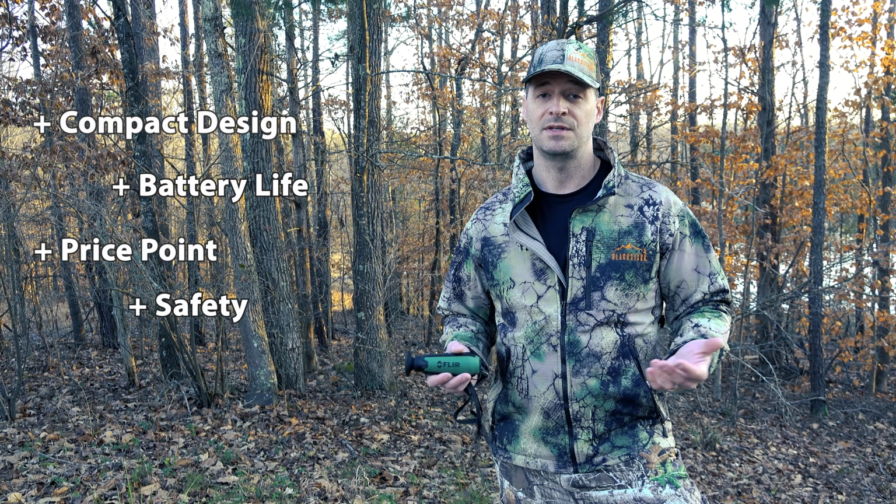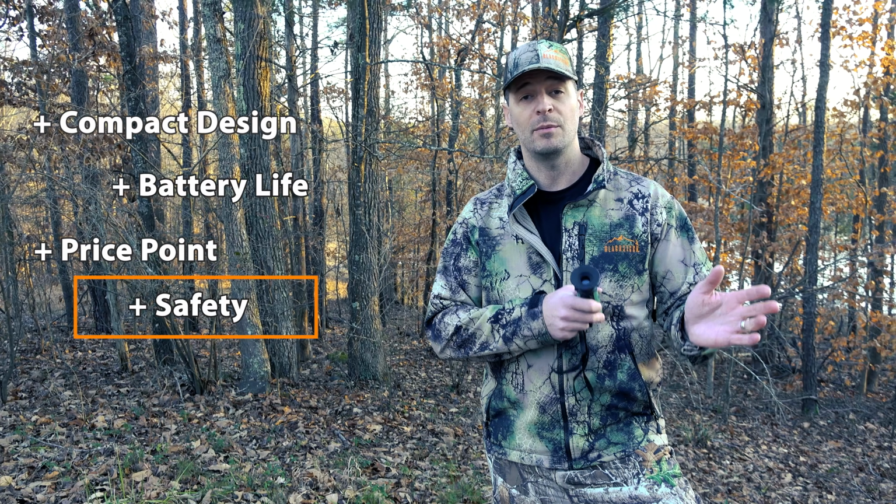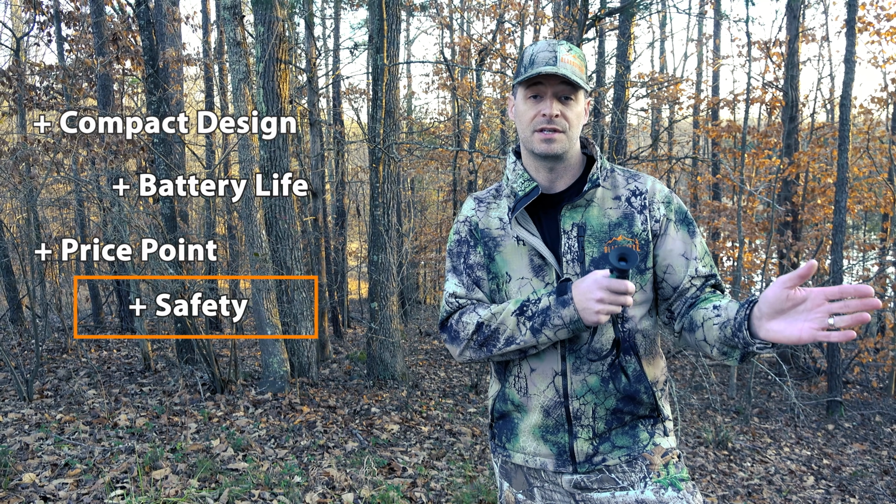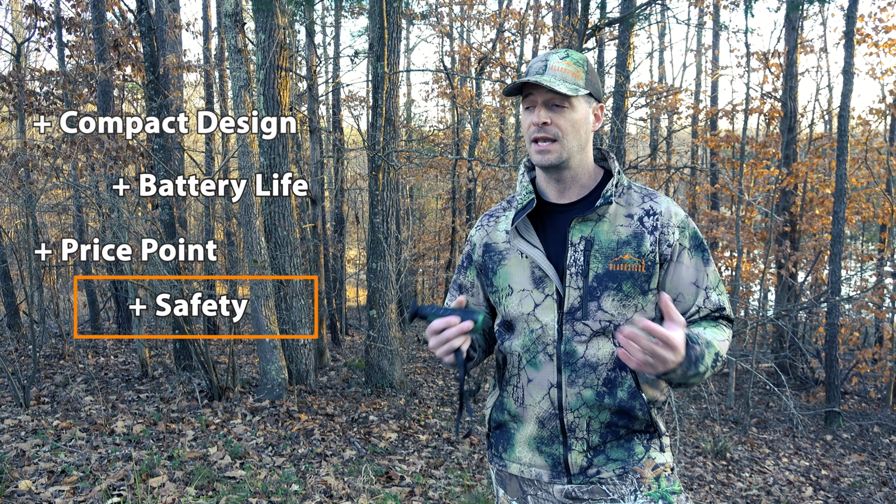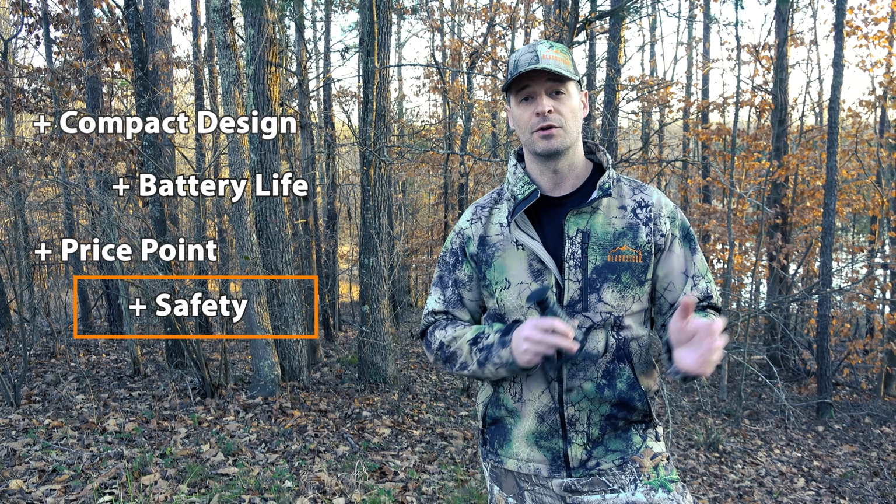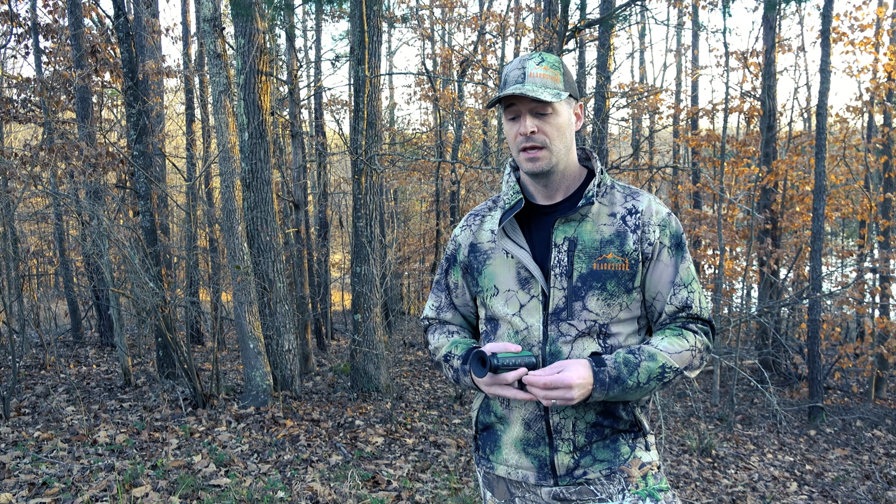And lastly, safety and security. Even if you have a thermal scope, instead of raising your gun up and pointing it in any direction where you want to look at a heat signature, I have this small unit that I can raise up with just my arm and look much more safely in any direction. It's a lot easier as I'm walking through the woods, if you're mobile, just to raise this up instead of swinging your overall gun up.